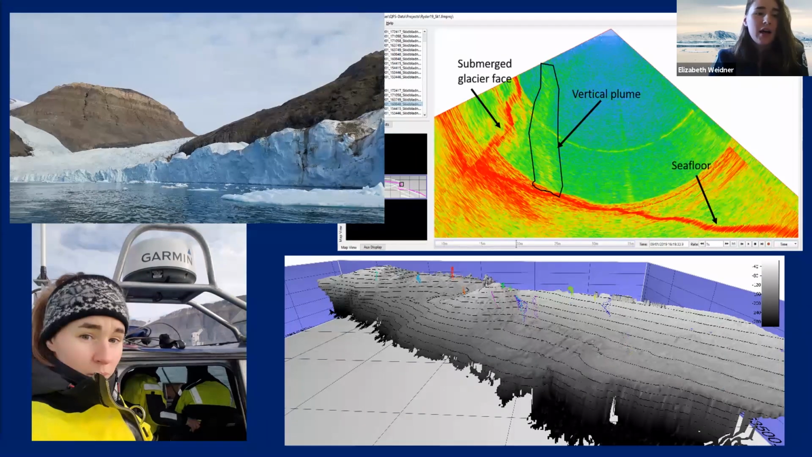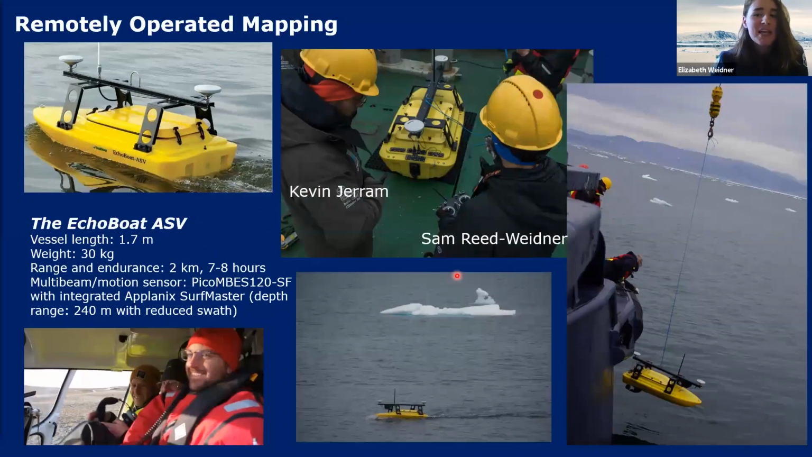The other mobile platform was the EcoBoat ASV, the autonomous surface vessel. You see it right here. It's 1.7 meters long, and it's yellow. It's equipped with a Pico multibeam, which is 120 kilohertz, and has integrated positioning and motion sensing. And it was run by Sam Reed-Weidner and Kevin Jerram. They're both affiliated with CCOM. Sam is a recent graduate and Kevin's a research scientist. They both spent a little bit of time with the ASV before the cruise.